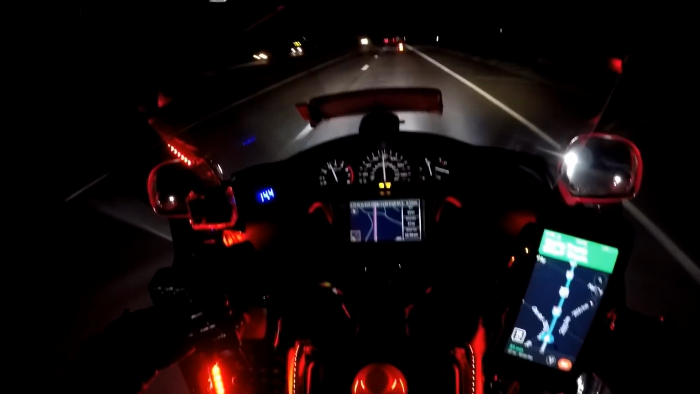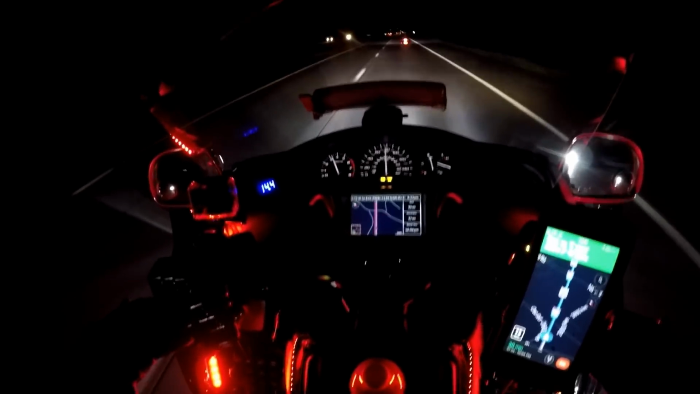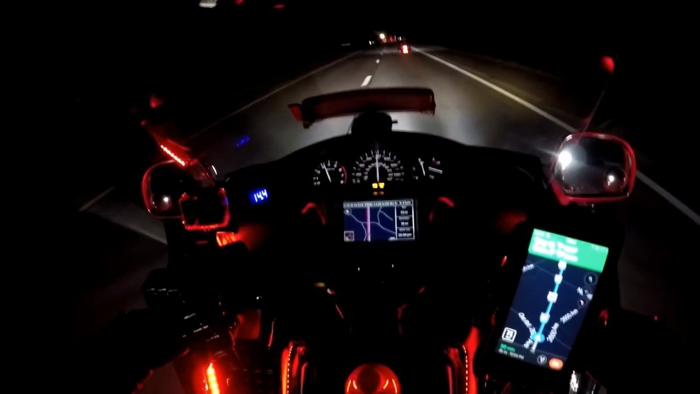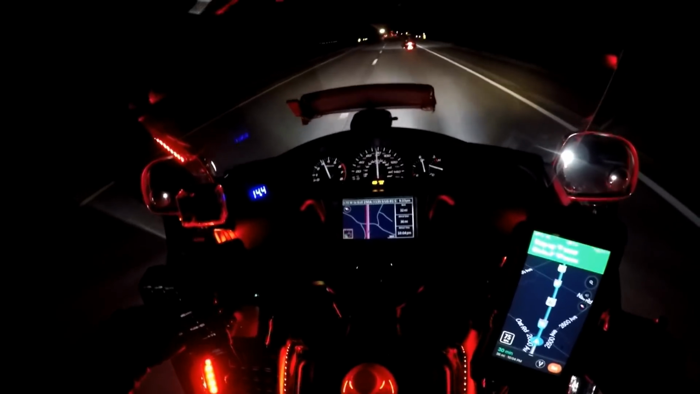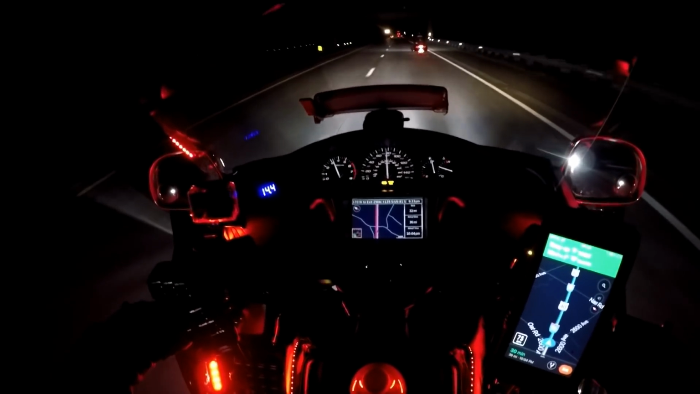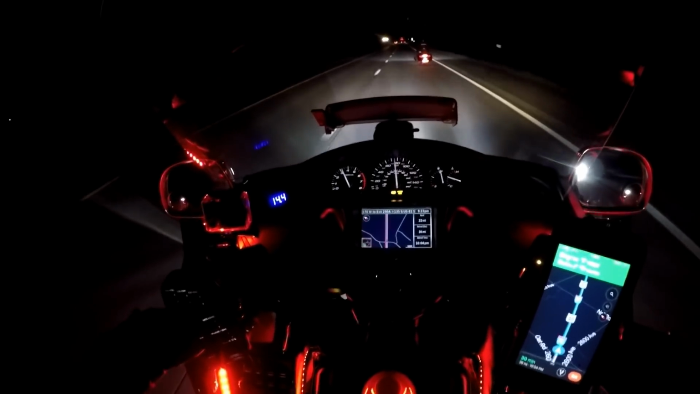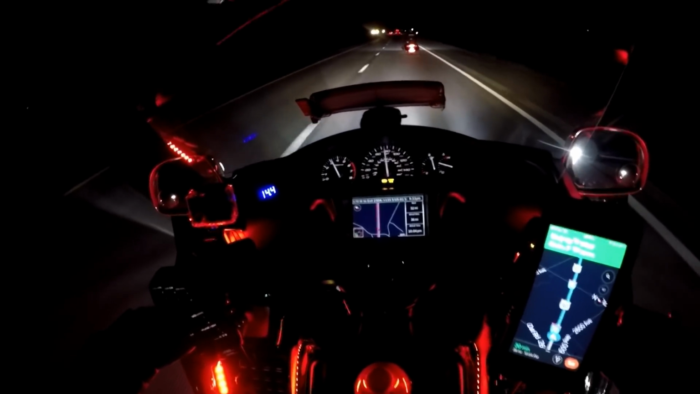Yeah, when I get around the 100-mile mark, I start looking for fuel. I know I can go further than that now, but no later than 150, because I don't want to get it down to empty. Right. But generally on the Goldwing, man, you can get 200 miles out of a tank.